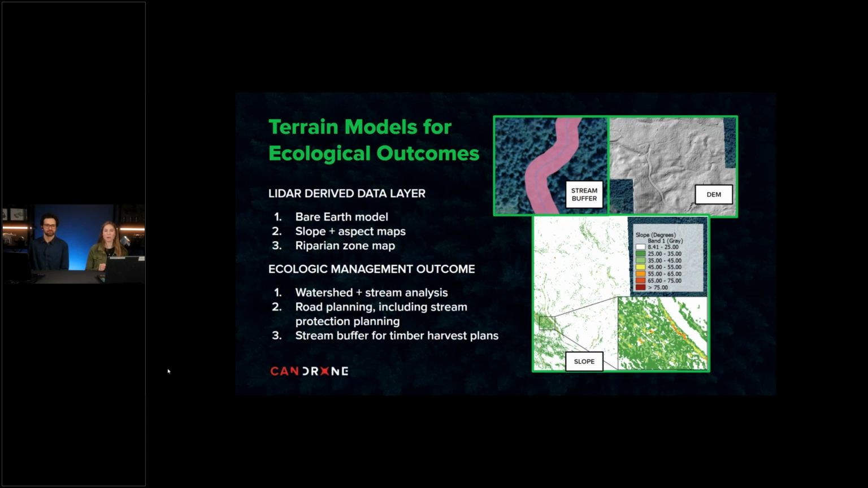The bare earth model uses basically a raster interpolation method to fit a continuous surface through all our ground points. By stripping away the trees, we are able to locate the streams and riparian zones in the area. As you can see here, on the top is the DEM, which gives elevation information, which we can use to delineate a detailed slope and aspect map that allows us to then map streams and create a stream buffer.